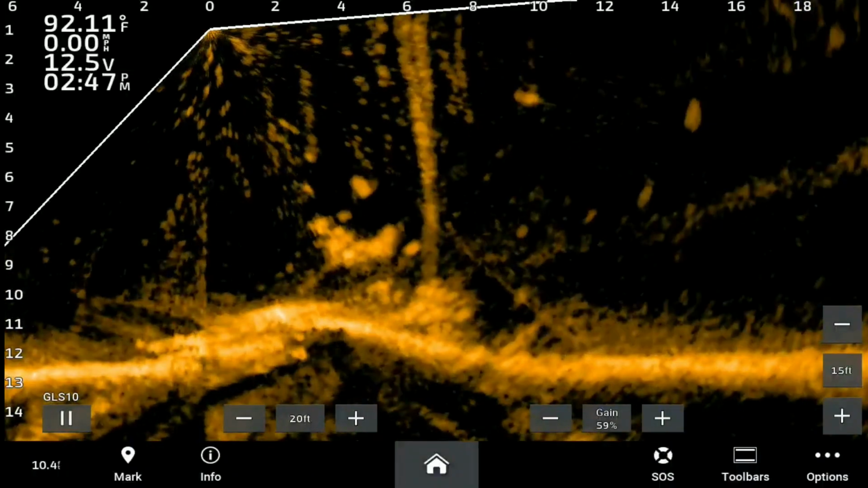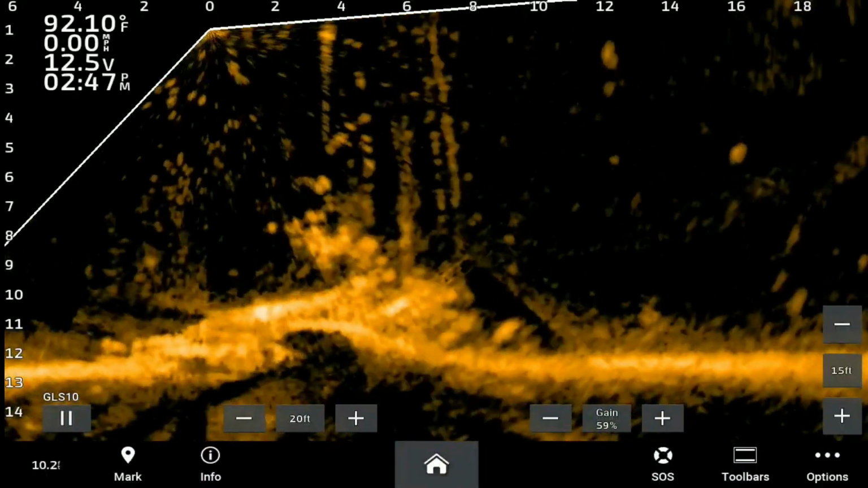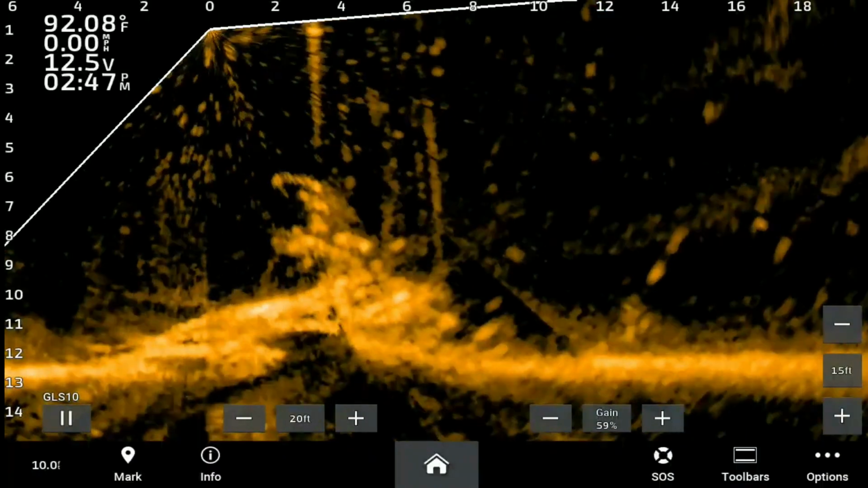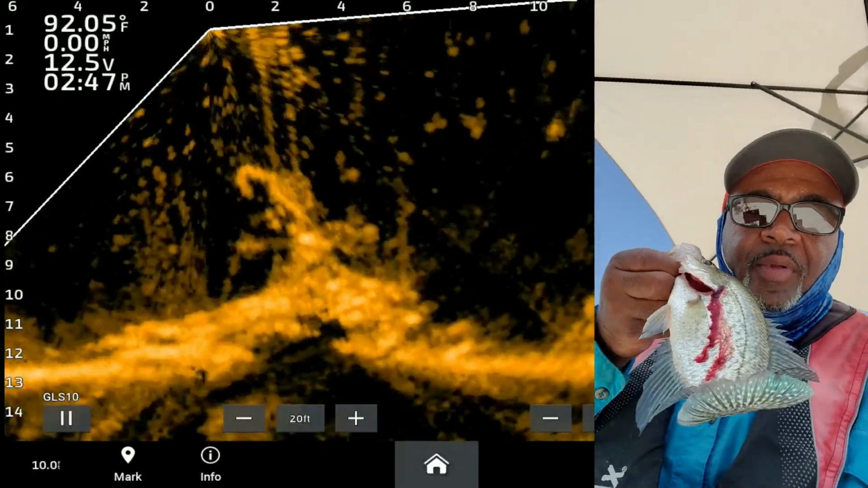But if you're not good with rejection, summertime crappie fishing just may not be for you, because there's going to be several fish that you'll see follow your jig, turn and look at your jig and turn away. But all you need to do is just go to that next fish, because you will find that one that will hit the jig. And another little black crappie.